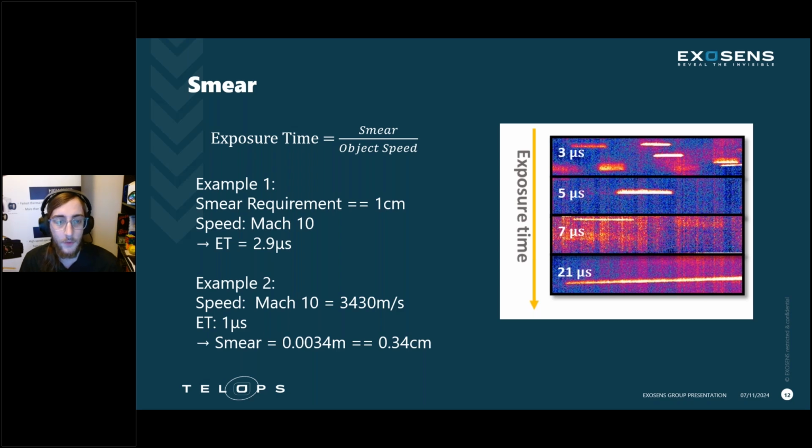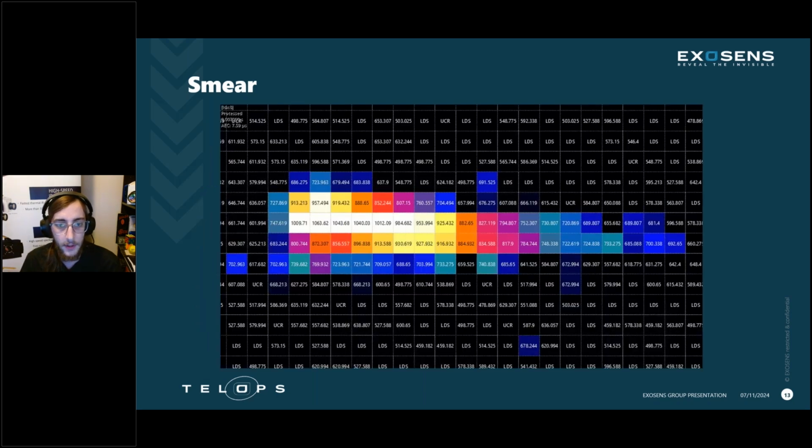So if it's 1/10 of a 1 centimeter pixel, your actual exposure time that you need to capture that would be 0.29 microseconds, which is exactly why we're doing this research and exactly why we're trying to push our cameras to go to these ultra short exposure times under 1 microsecond. So here's one more example before we get into the nitty gritty and all the trade-offs that need to be made to do that. Does anybody know what this is?